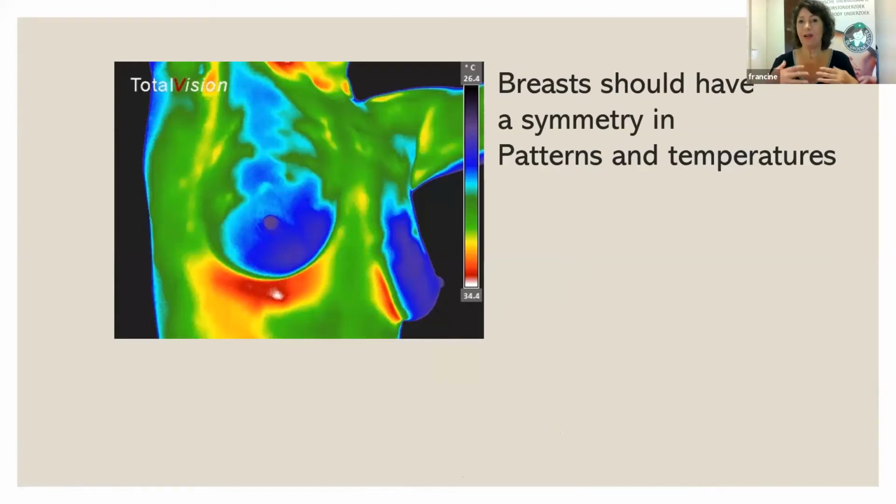The image here, both breasts are a bit blue. They're cooled down because she has been cooled down for 10 minutes. And you see they're perfectly symmetrical. So this woman has a low level of concern of her breast. But if we see all kinds of patterns, she needs to address that and then come back in 3 to 6 months. And if we have a low level of concern, then leave it for a year, 1.5 years. Younger women, we say leave it for 2, 3 years.